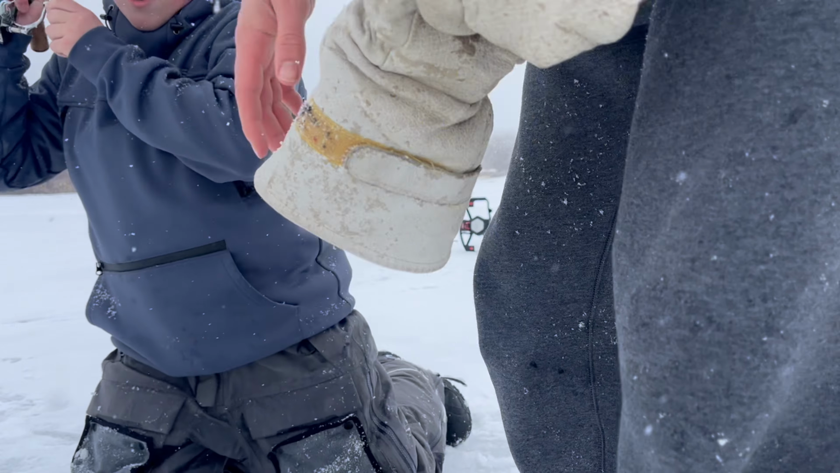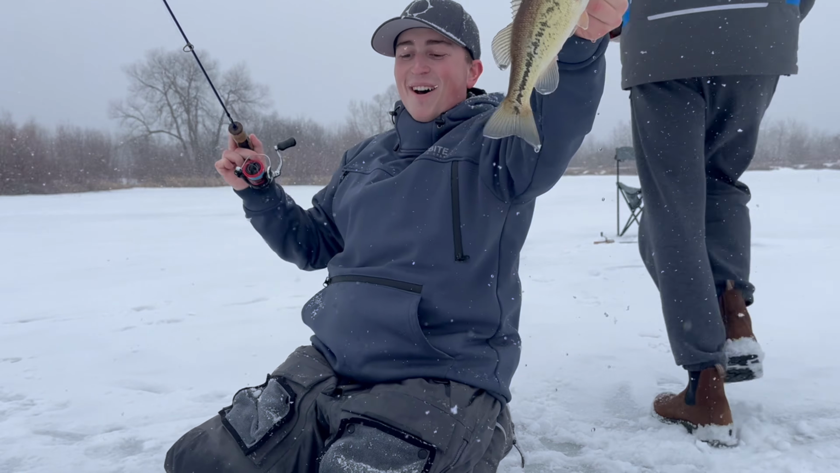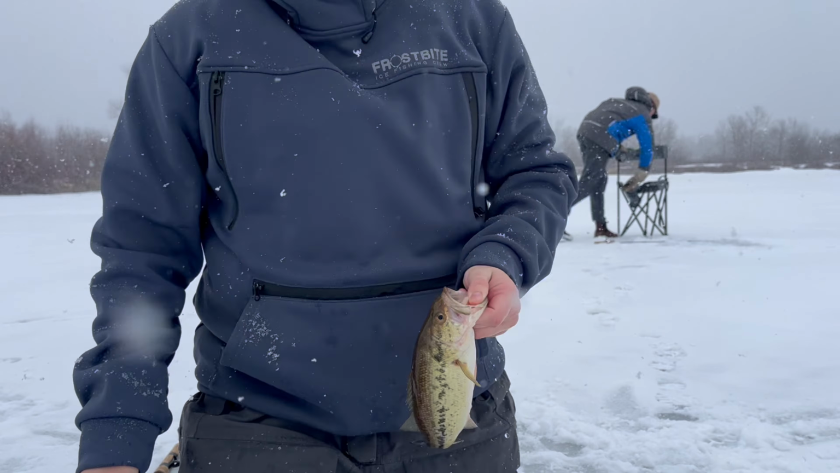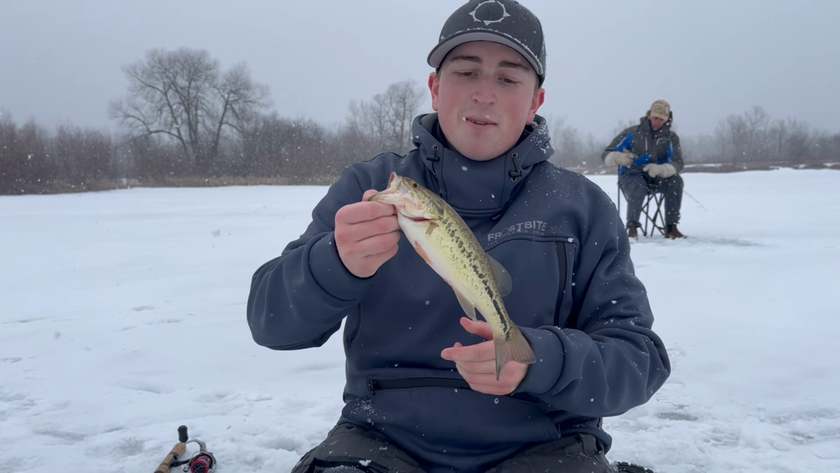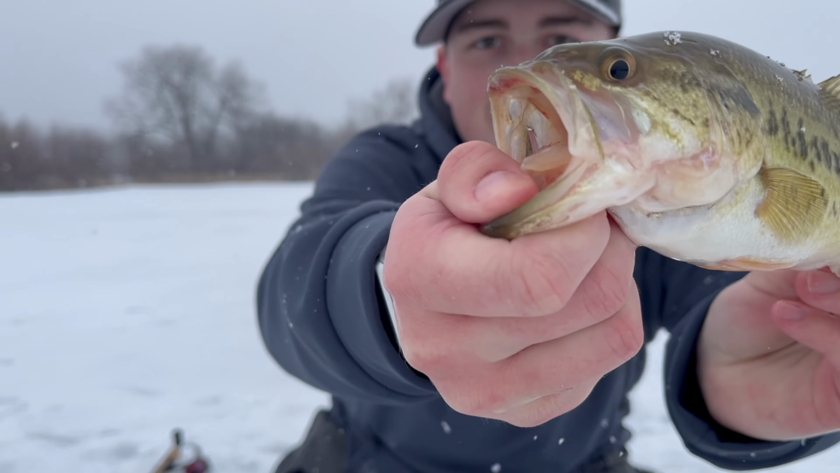Oh, what is it? Oh, back. Oh crap, it popped off. Oh my god, I got him. Yeah, he popped off and I still got him. Little largy. Oh, my hook popped off in the hole and I still grabbed him. That's why it's nice to be able to lip bass. Beauty. Another nice little largemouth bass.